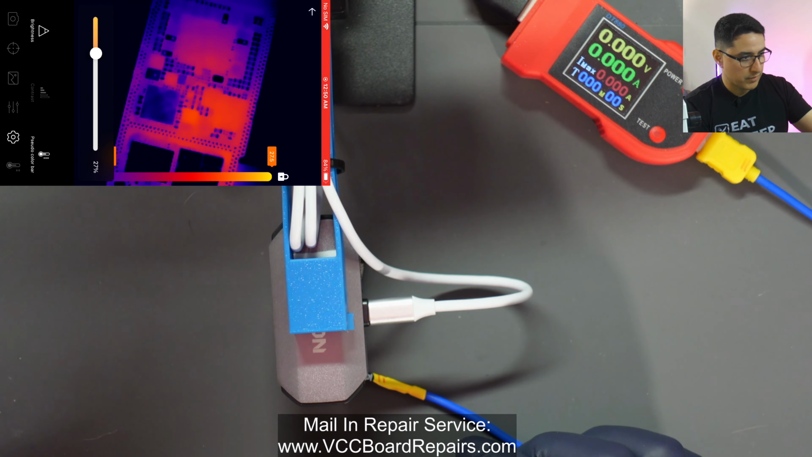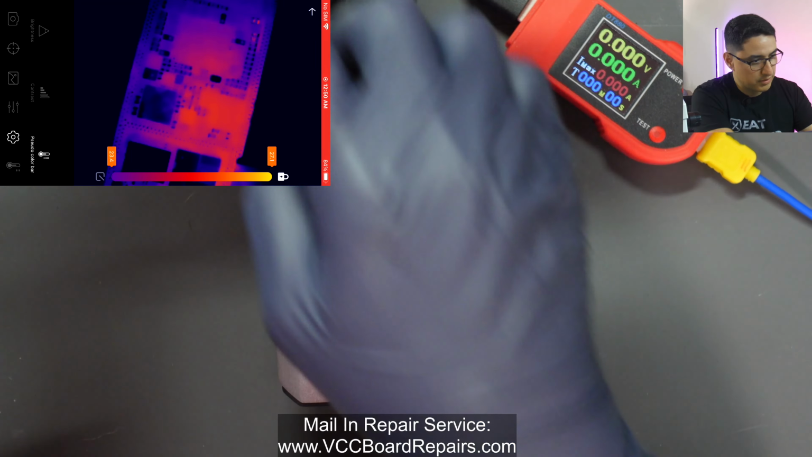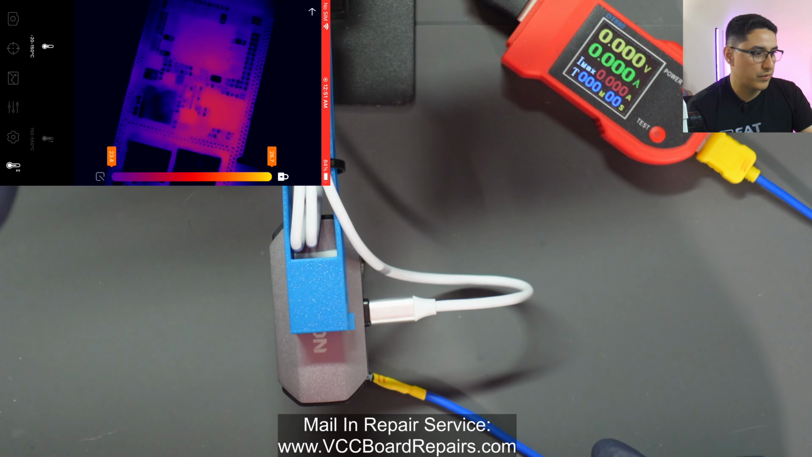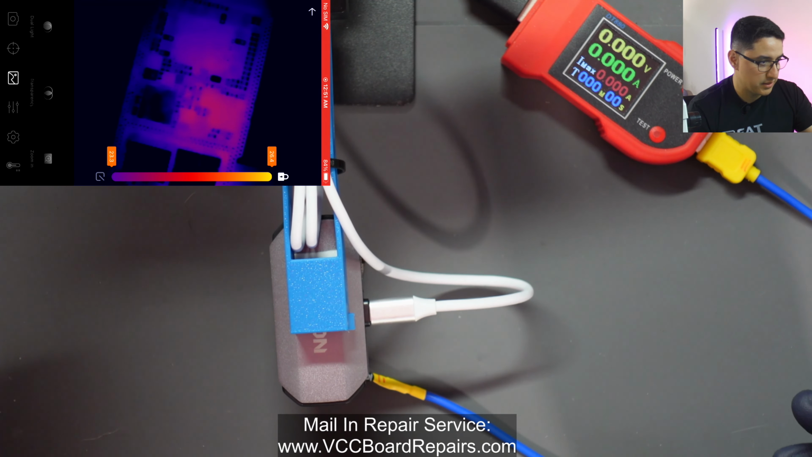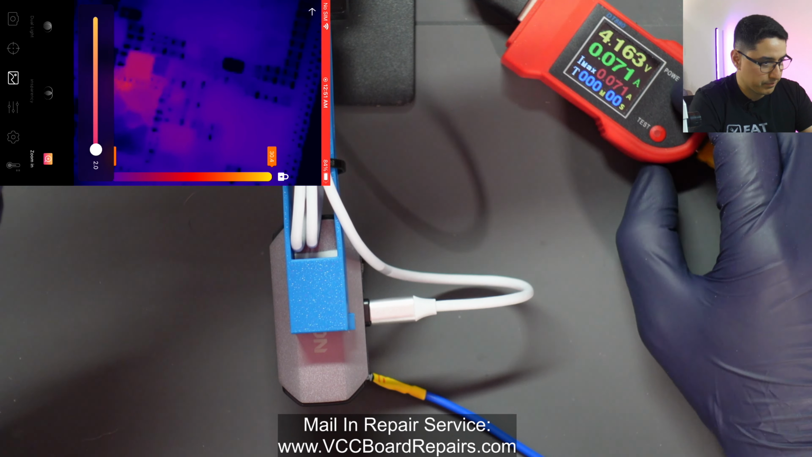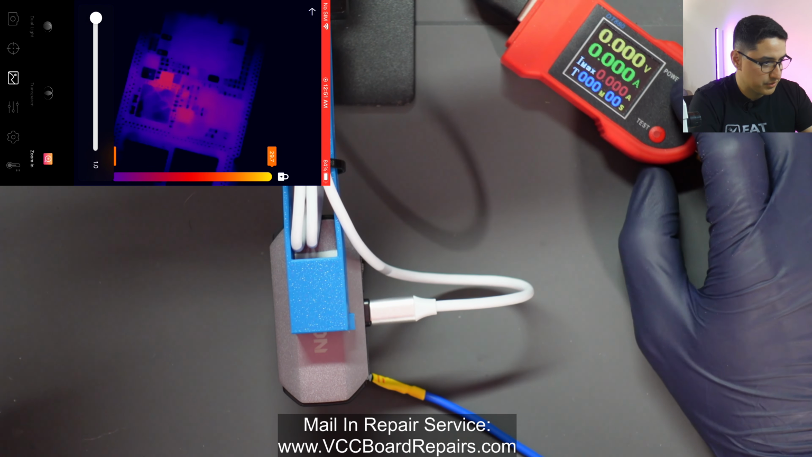So brightness is down, contrast is midway. The pseudo color setting here on the side is locked to default. And then I have the temperature range setting on the lower mode versus the higher one. The color, I have iron oxide. I don't know what this button does. I already kind of played with it. I guess you can zoom in, but I have digital zoom, so I don't know. I'm not a fan of digital zoom.